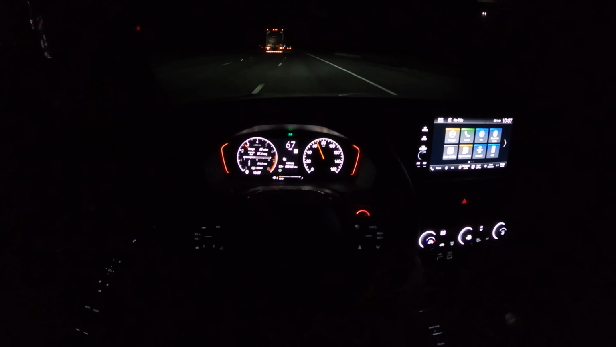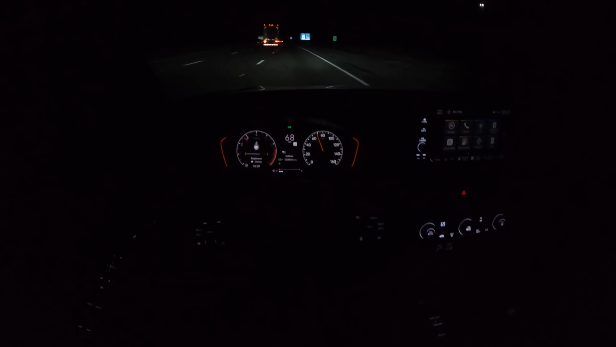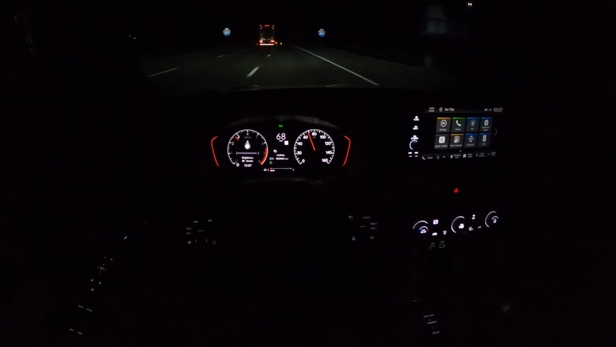I do love driving this thing at night, and they gave us a dimmer switch right here on the left, which is great. I don't have to go fiddle through the menus. So, I mean, I don't know how this looks on camera for you.